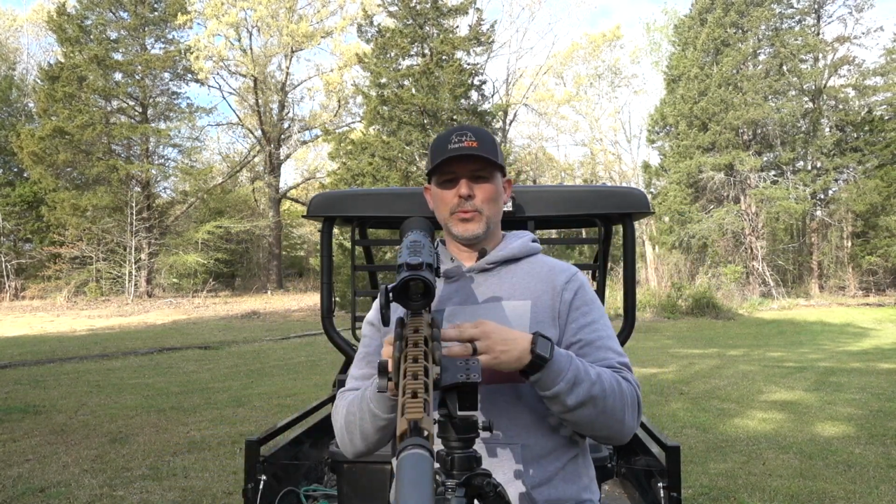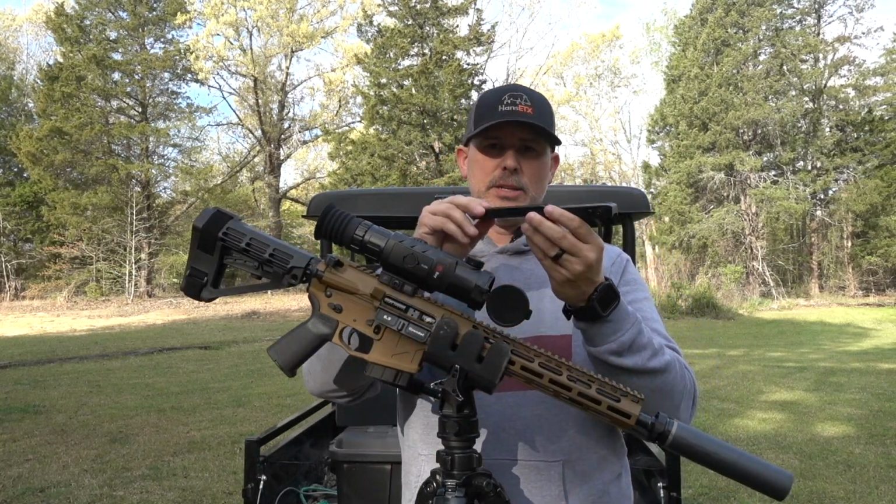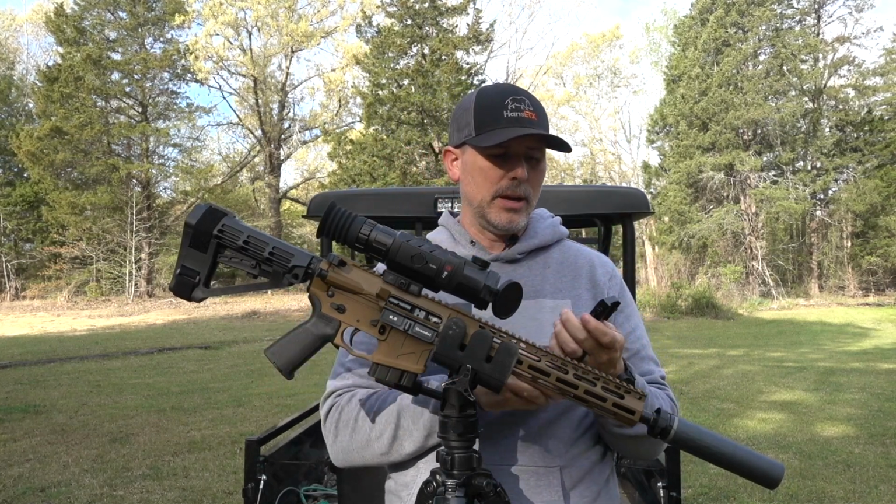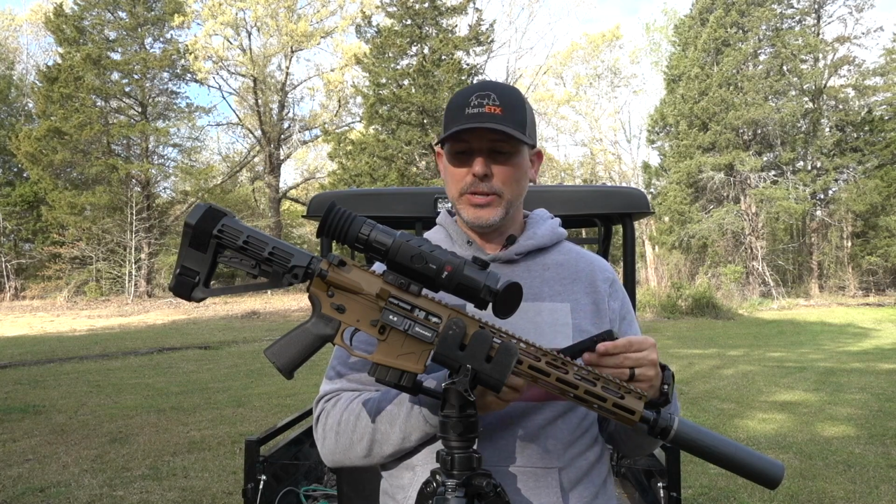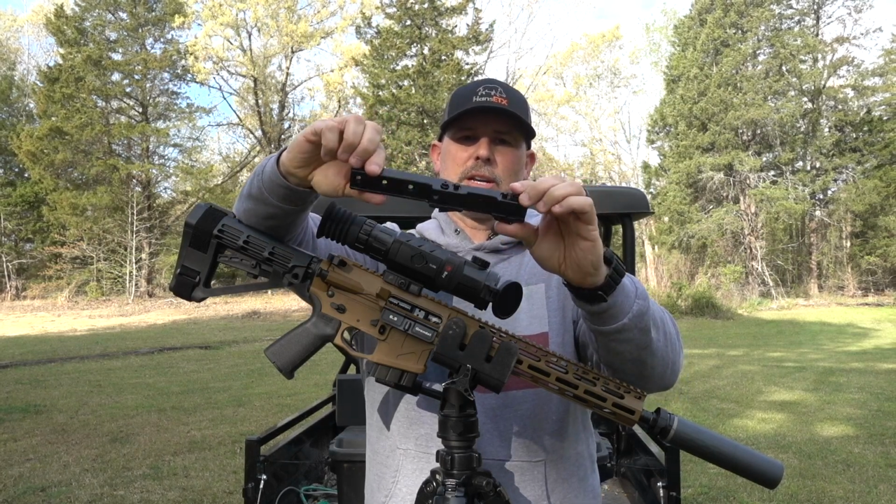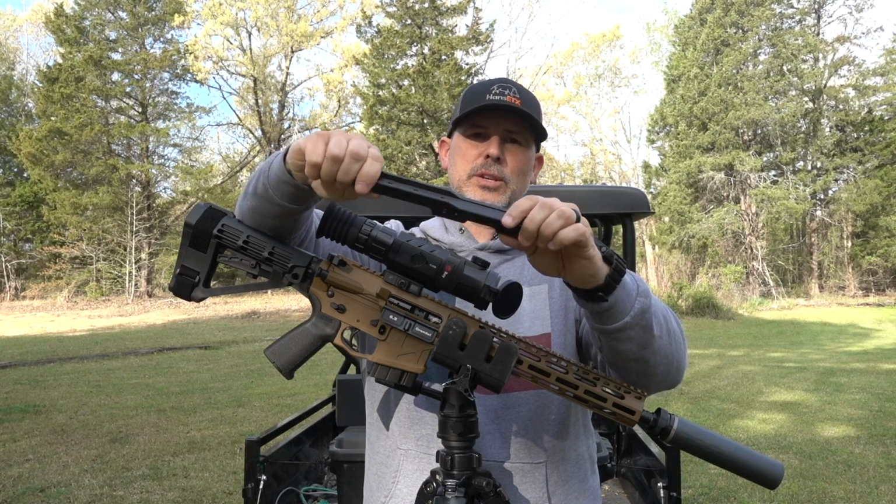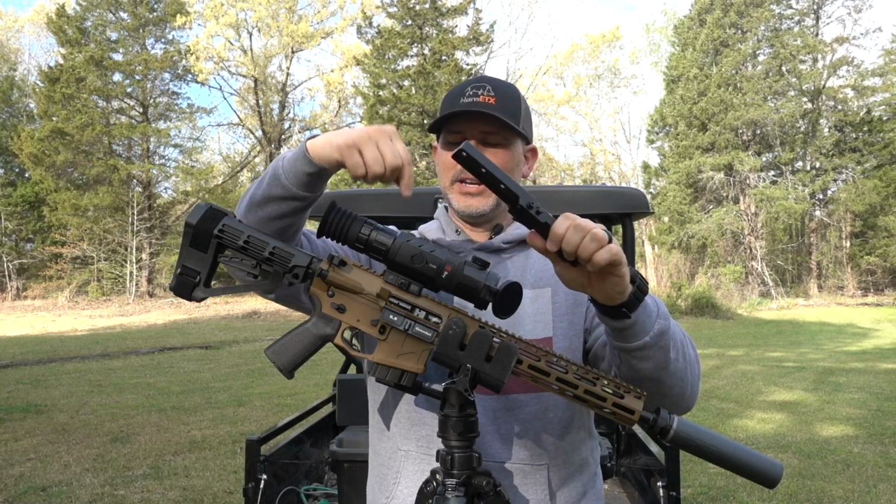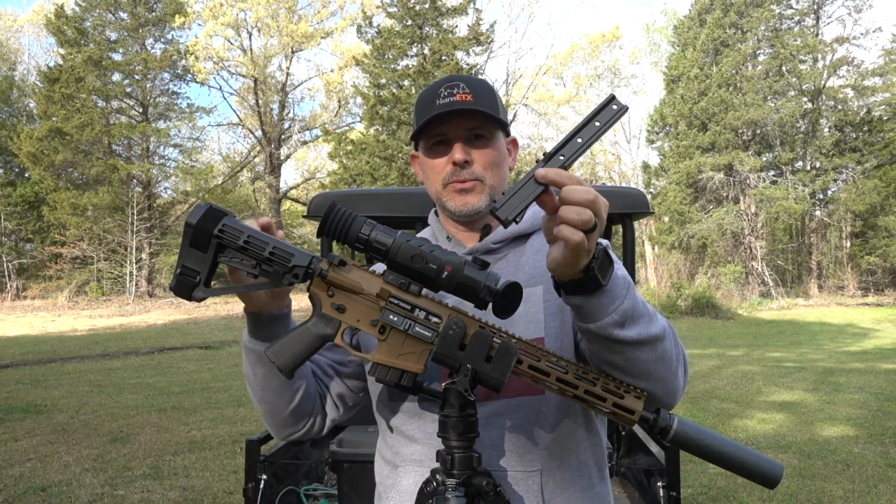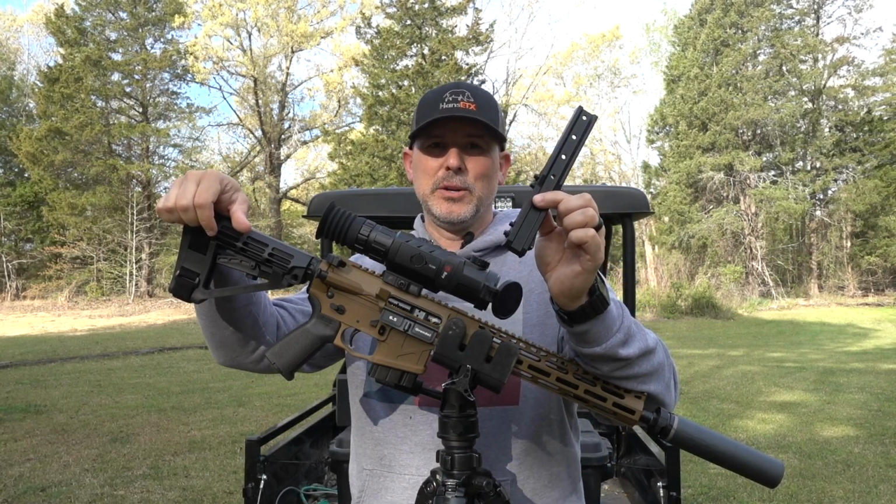I want to show you something real quick because a lot of people ask about mounting options. The American Defense Manufacturing mount is an add-on, and if you want that upgrade, we do sell those as well. This is the mount that the scope comes with. You can get a good look at it. Not necessarily what I would consider a quick release in the same sense that you see this, but if you hunt with a bolt action rifle, the mount that this scope comes with is probably going to be your best bet.